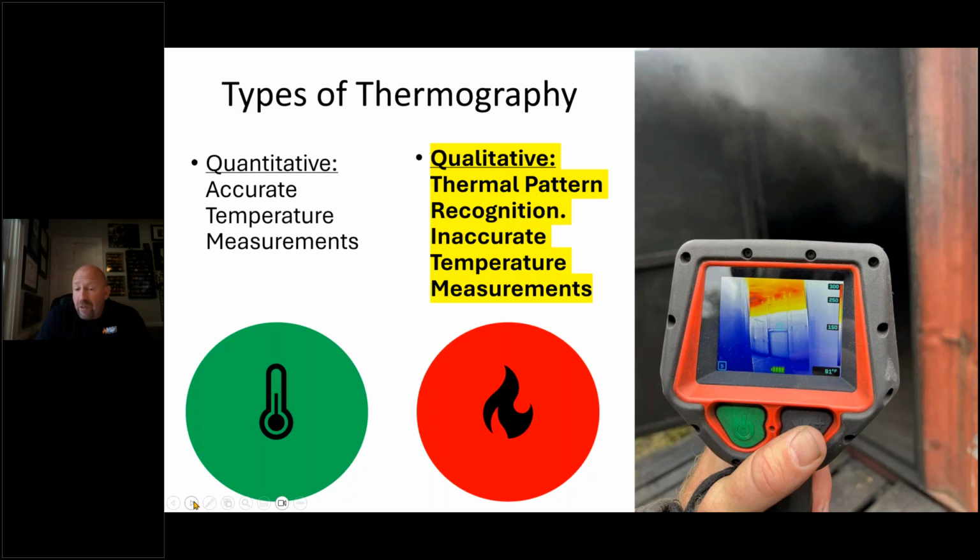So I can measure it from a distance, I can measure it close up or far away, but there's 2 types, quantitative and qualitative. Quantitative is exact measurements. Those are industrial cameras that allow or require specific training. Like all of my instructors have to have at least a level 1 thermography industrial certification. If you want to get into accurate temperature measurements for quantitative use, you need to be a level 2 or